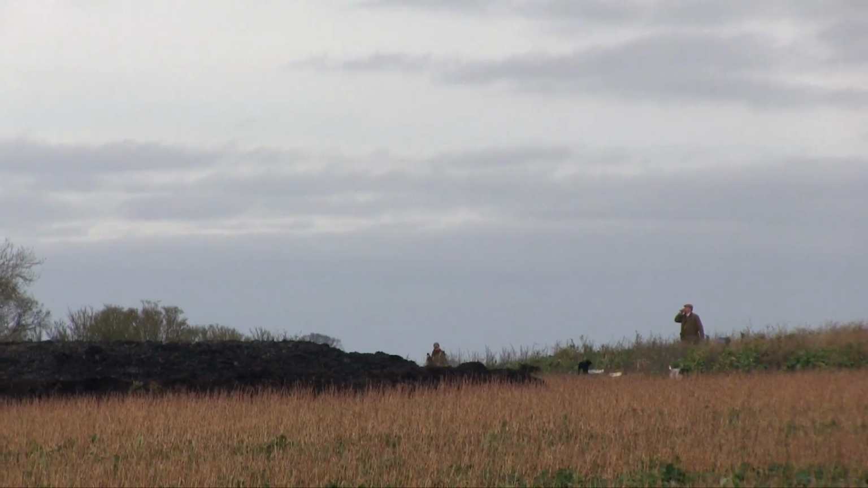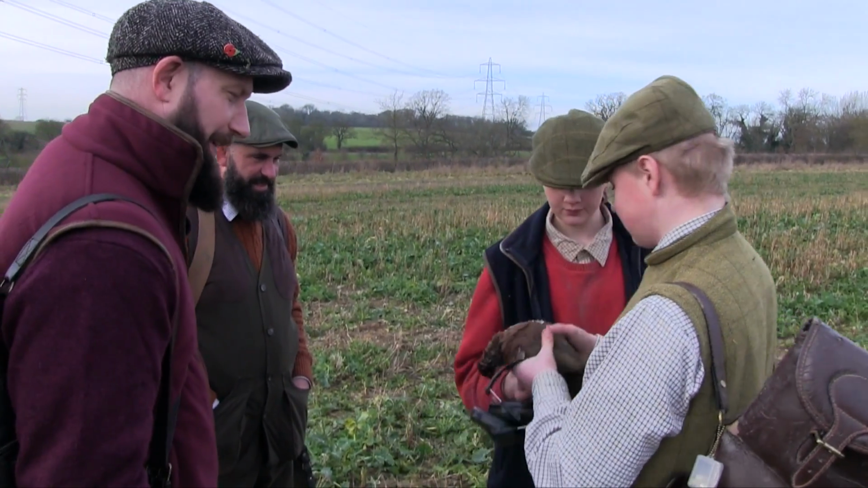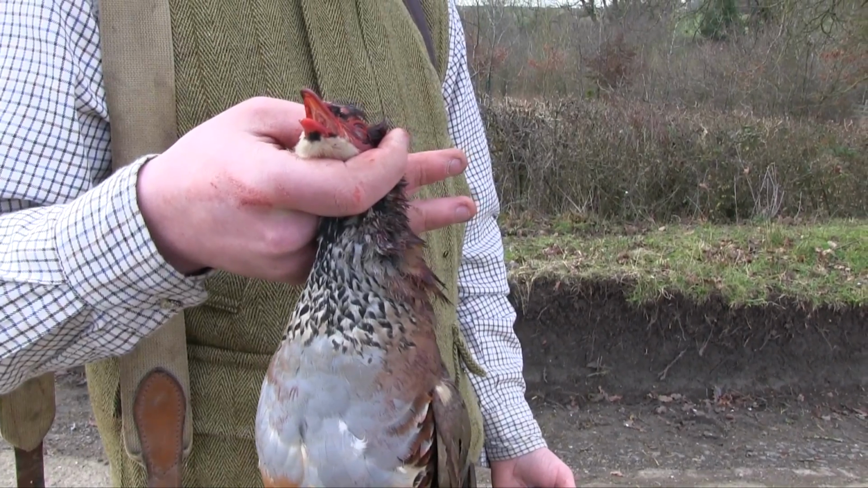13-year-old Ollie shoots his first ever partridge. Did you do what we said, just come through him? Yeah, nice, well done. How many shots did you get? I had 10 there. Yeah, lovely. So you can do it, confidence. They came over the hedge really fast.